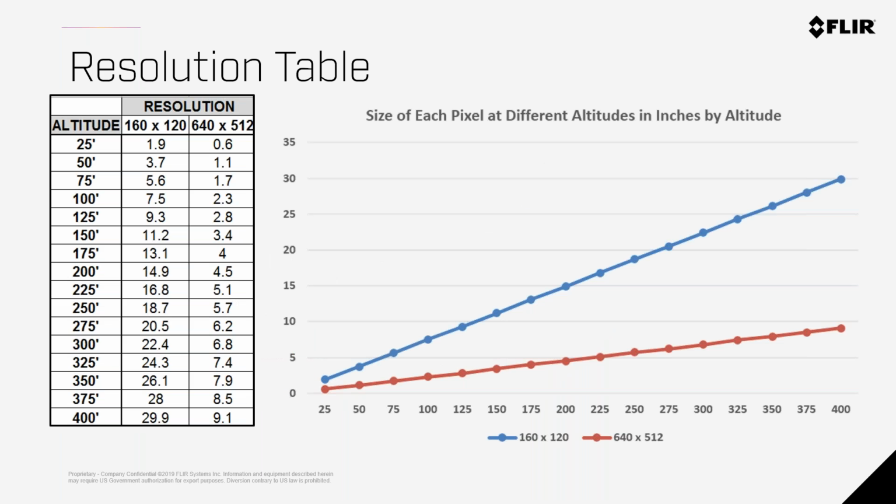So this is a table I did comparing two cameras. This was comparing the FLIR Duo, which is no longer with us. It has been retired, which is a 160 by 120 camera, and a 640 by 512 Zenmuse XT. I did this with a Zenmuse XT1.